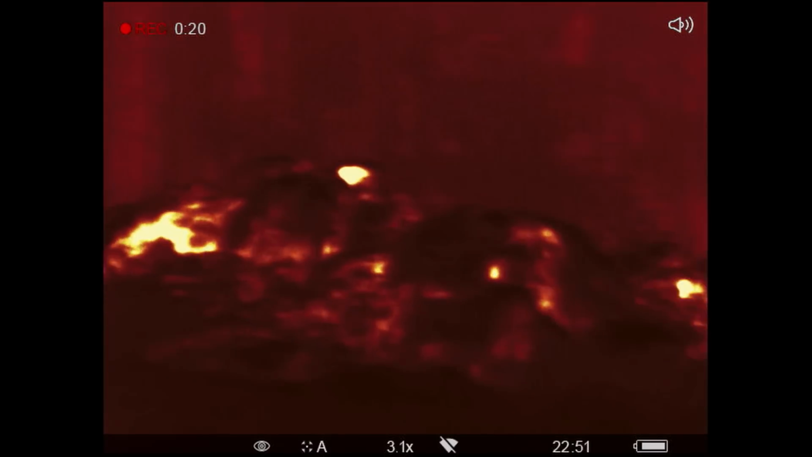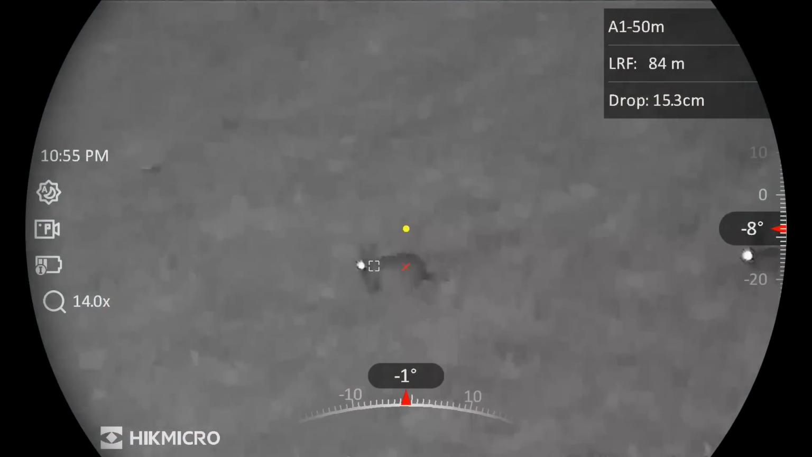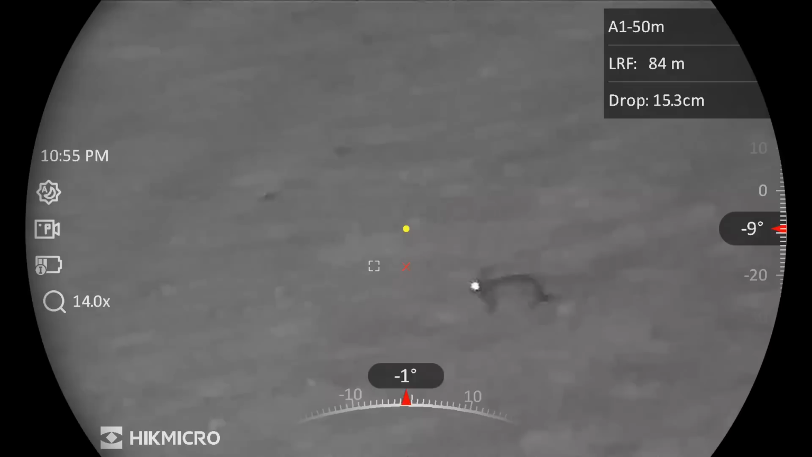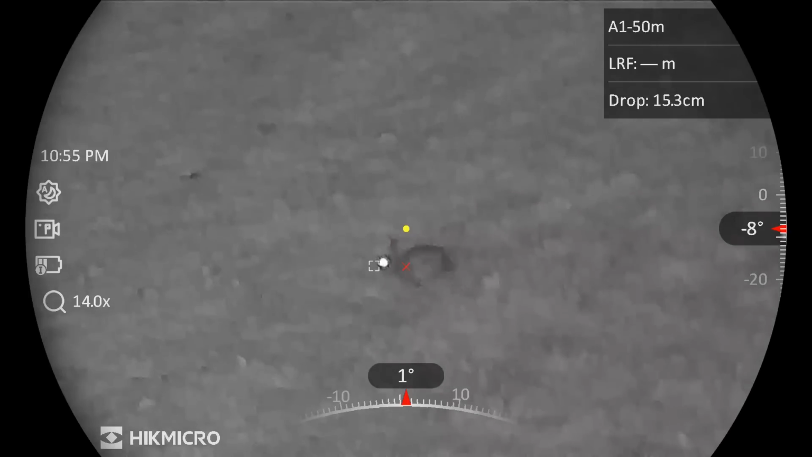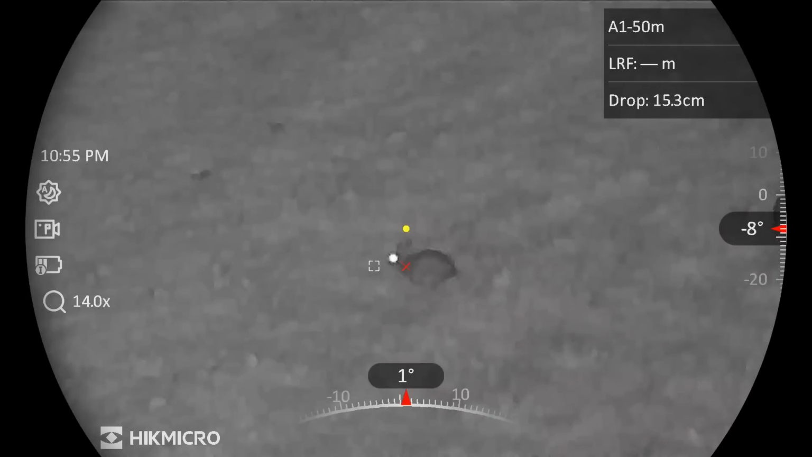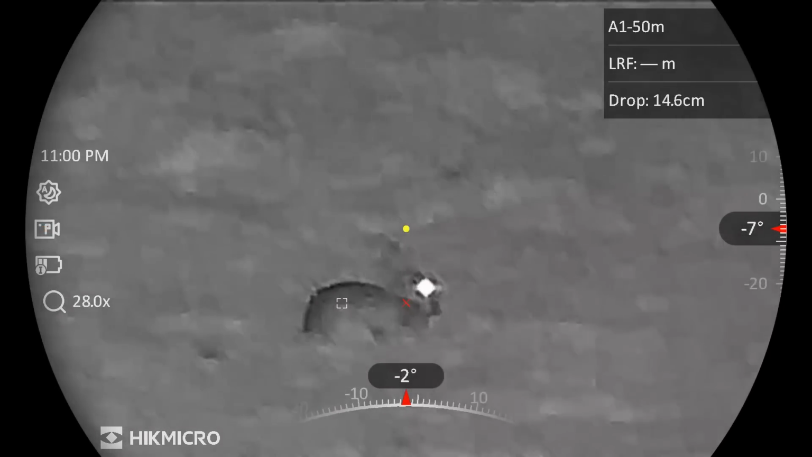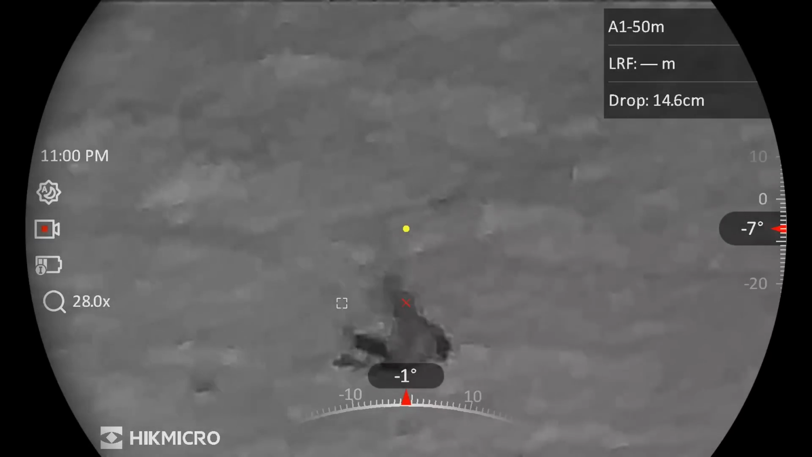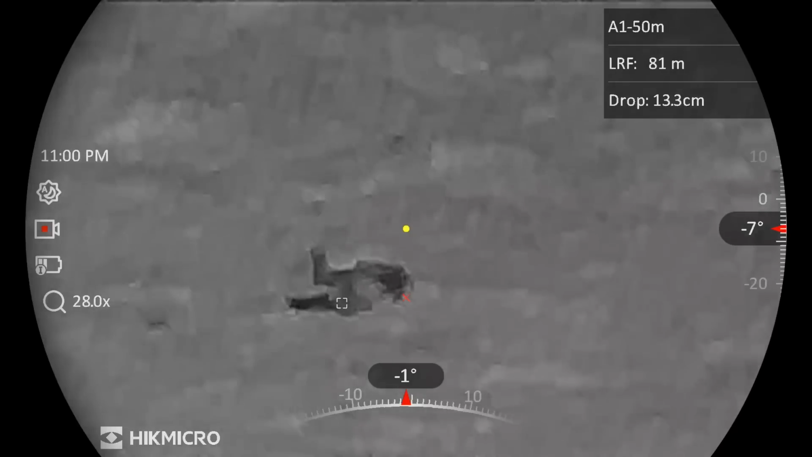There's one trying to hide in the wood. I've just lasered that one. It's at 84 meters. You'll see it to the right top. And that one was at 81 meters.